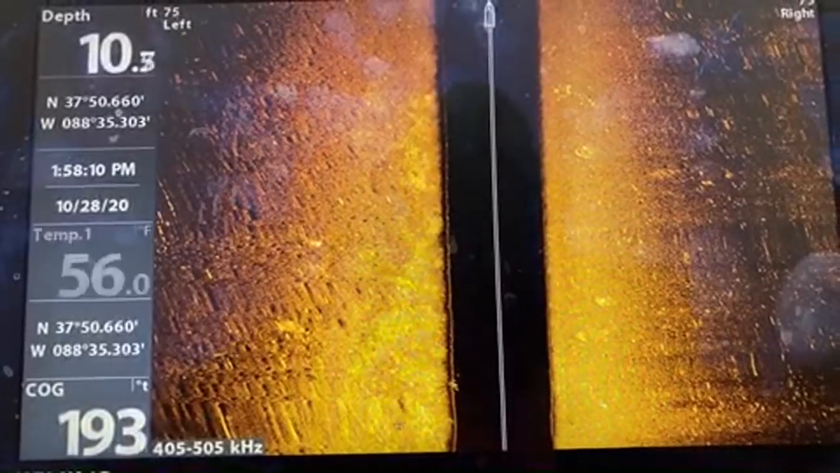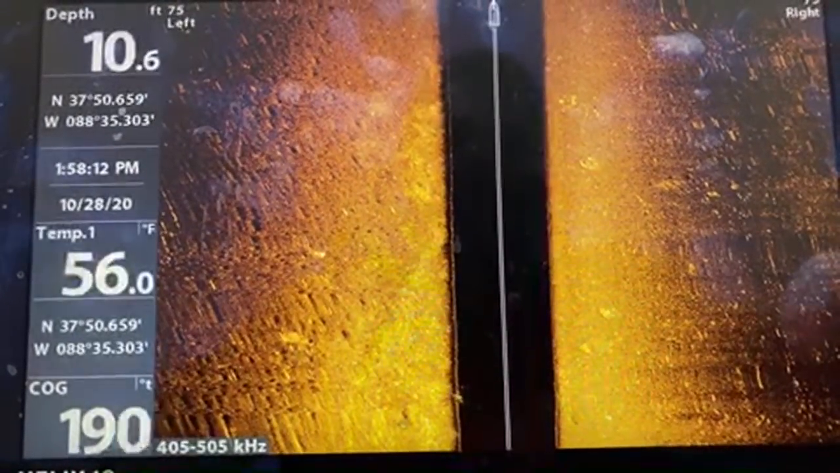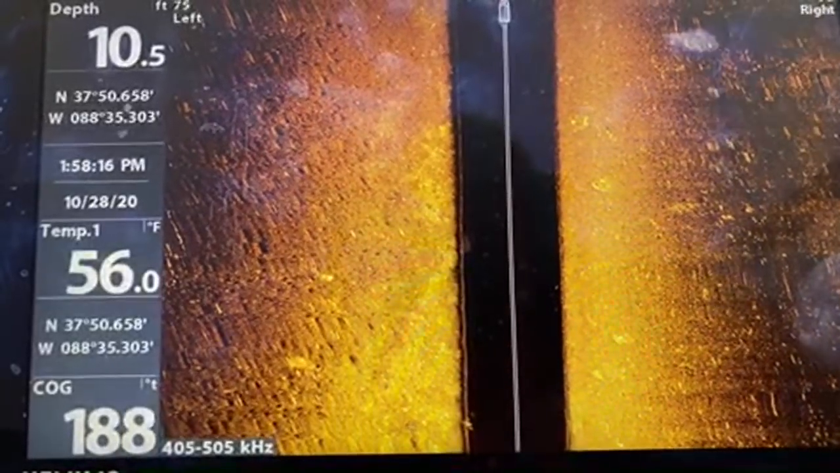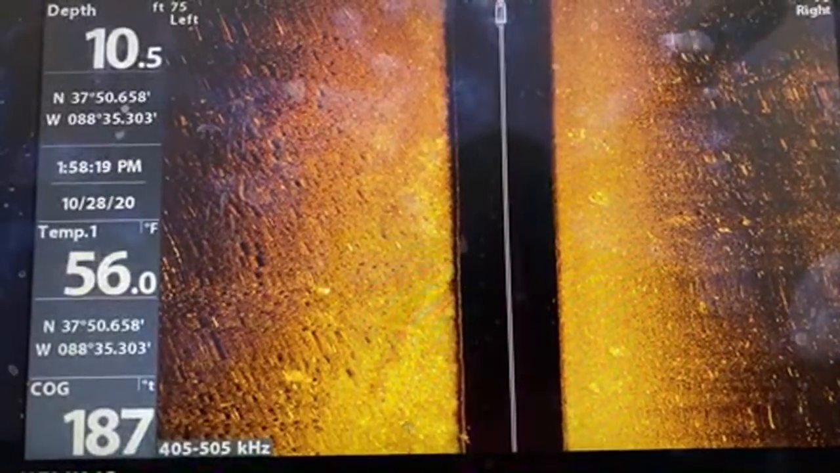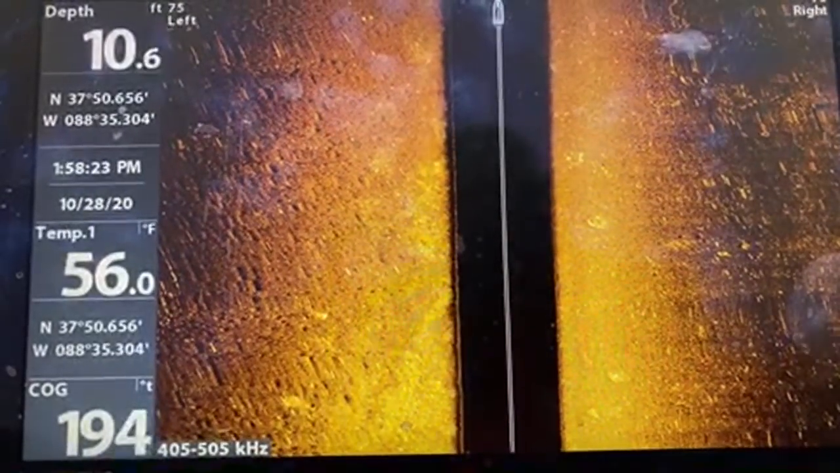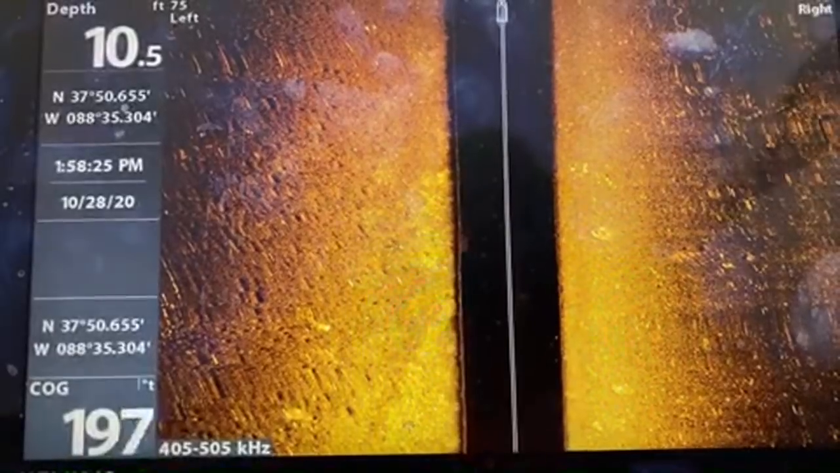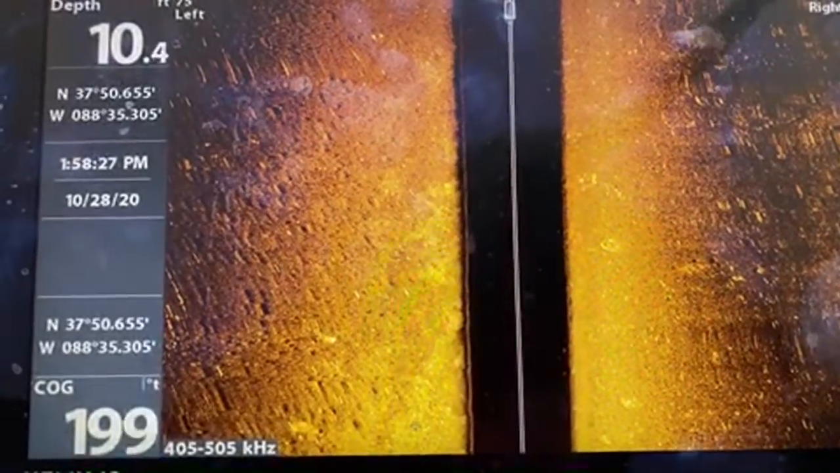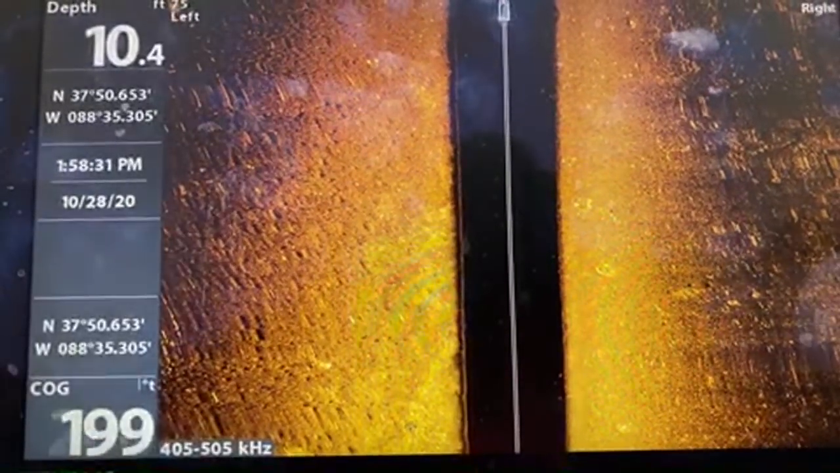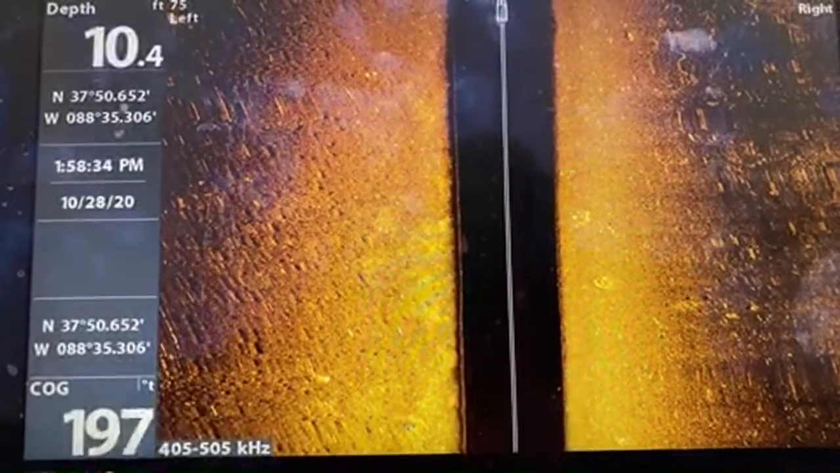What is that to the right? So really nothing on that. What is the temperature today? So the temperature is about 45 degrees. Maybe 50. Right now you can't see the temp because it keeps on flashing and it's annoying the heck out of me.